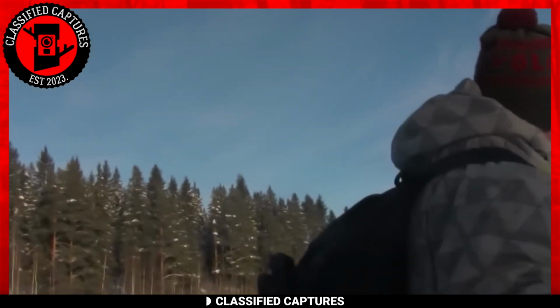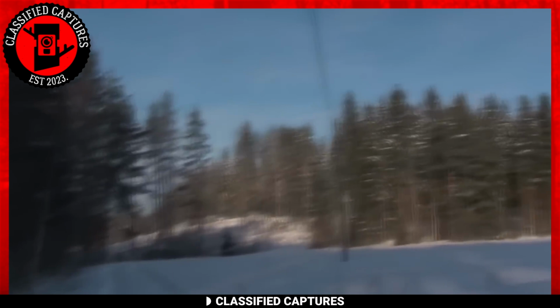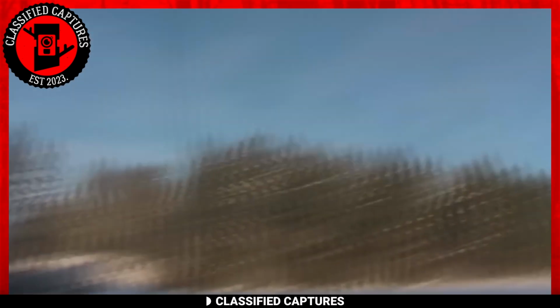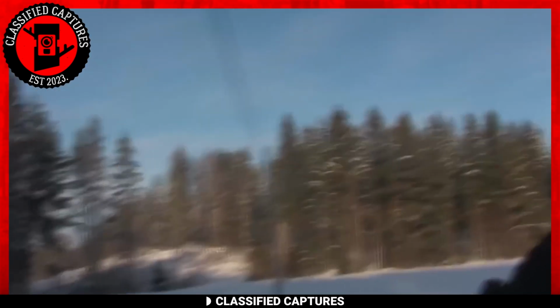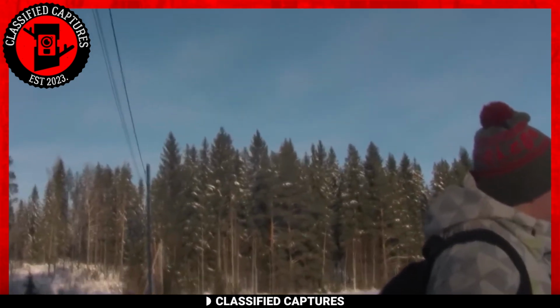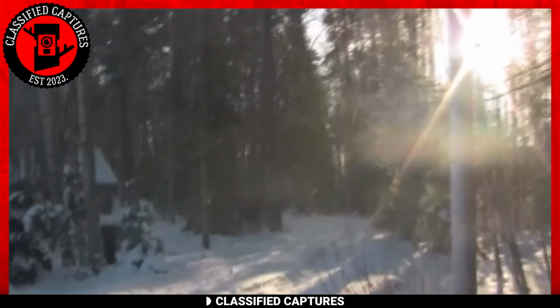This is where it becomes intriguing. No machine in the area could account for this peculiar sound. Residents of the area who saw the video commented stating that had any nearby factory or plant been the source of the sound, they would have undoubtedly heard it as well. Some individuals even dismissed the possibility of the sound being caused by downed power lines. Just in case you don't know, downed power lines also produce similar sounds to this.